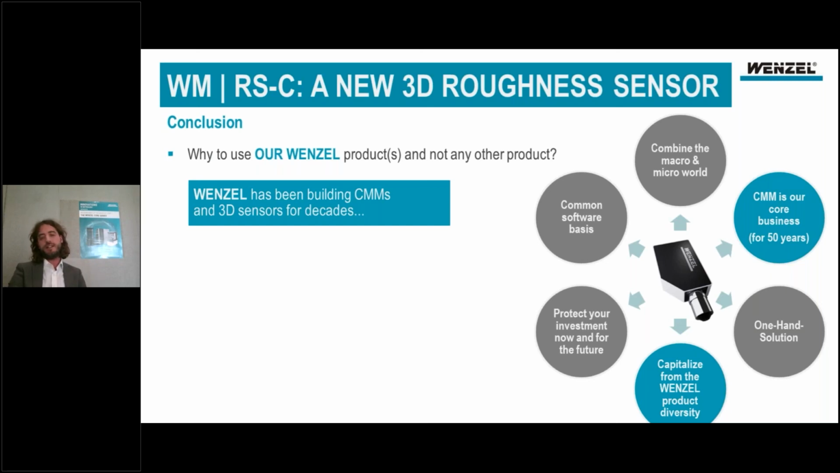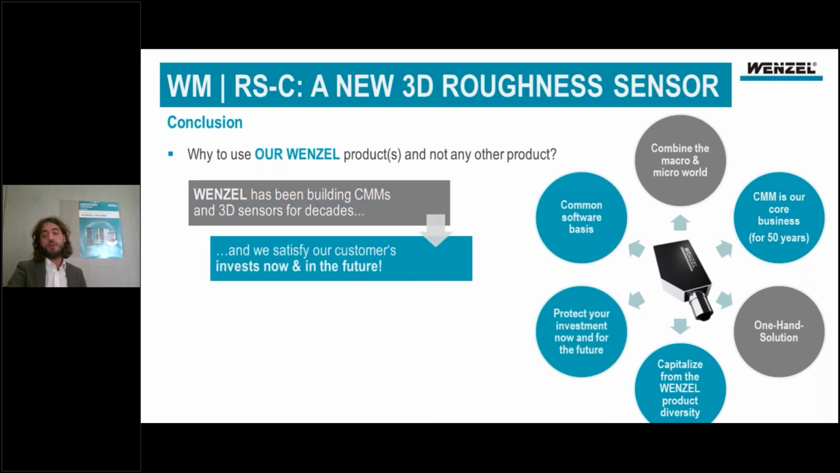Mansell has been building CMMs for more than 15 years so far, and most customers capitalize from the huge Mansell product diversity, so you have a sensor for each task. We have very good employees that can help you with any kind of task that you need to solve. We can also satisfy our customers because we can prove that they protect their investment in our products, even in the future.